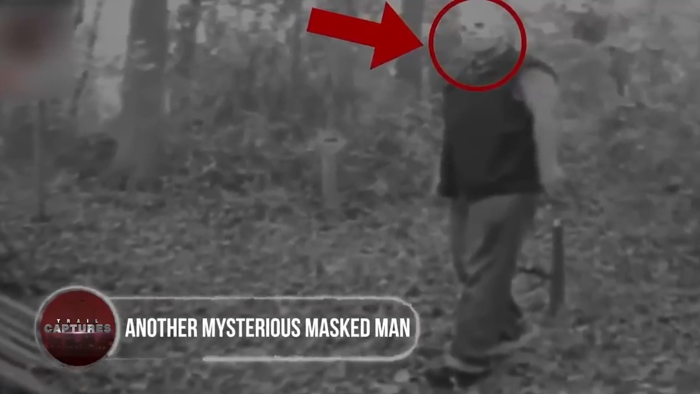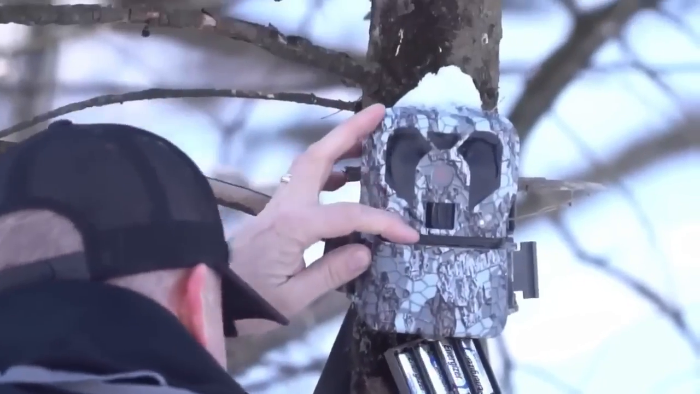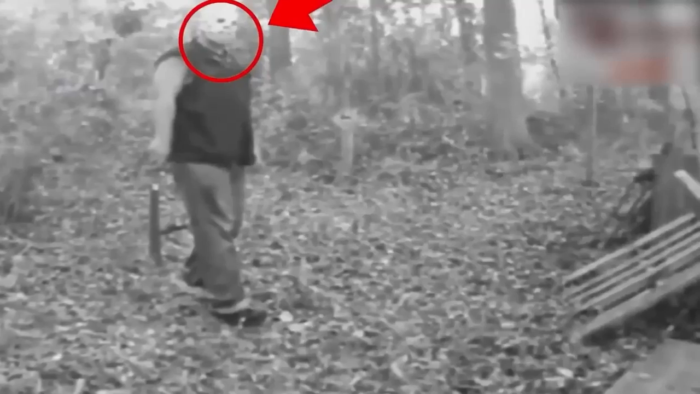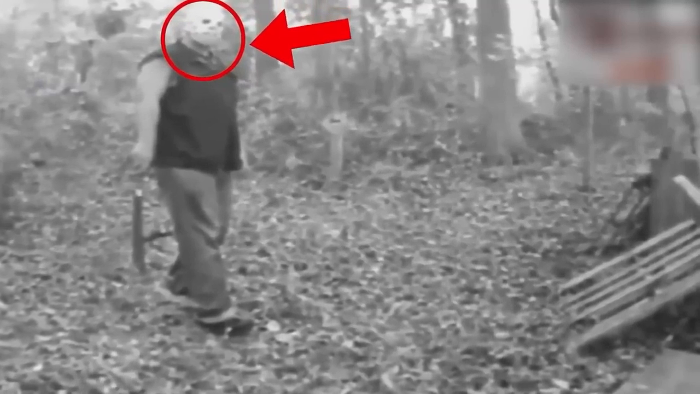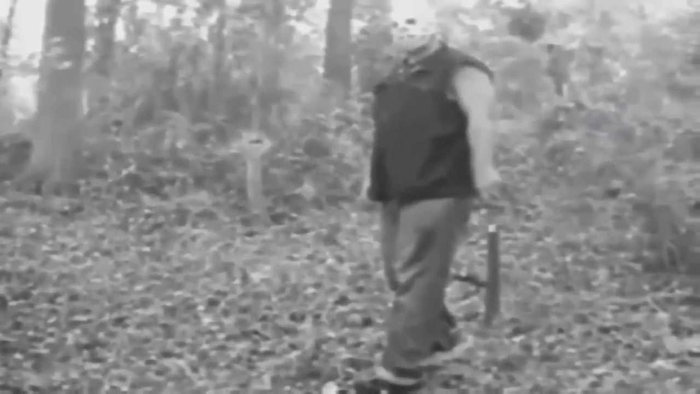Another mysterious masked man. When we think of eerie trail camera clips, we usually imagine ghostly figures, but not all creepy characters are supernatural. A hunter set up a trail camera to monitor wildlife near his property and got a surprising picture of a strangely tall man wearing a mask and holding a machete. The man seemed unaware of the camera's presence, and his intentions remain unknown.